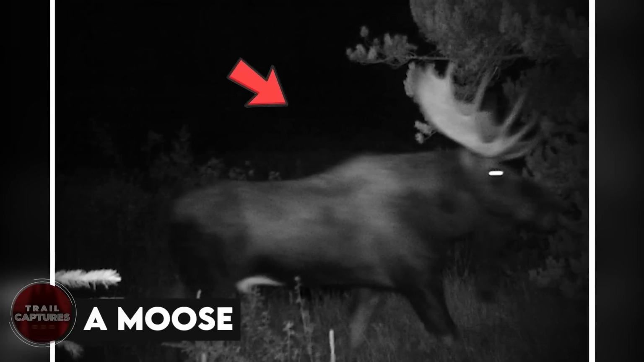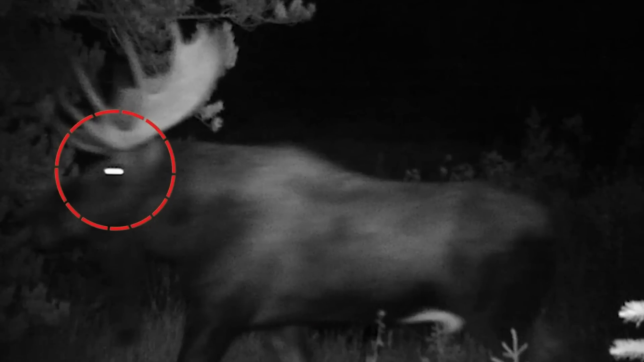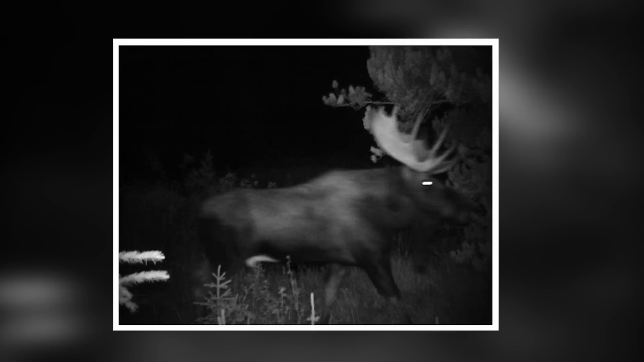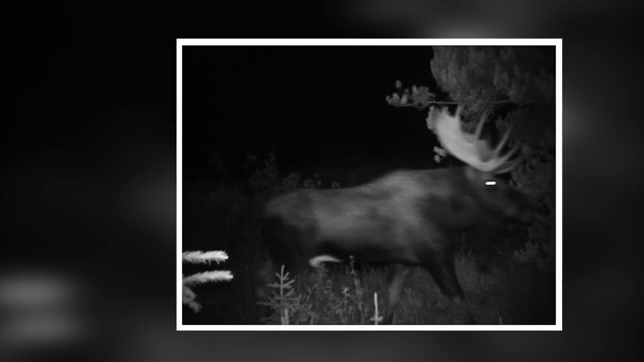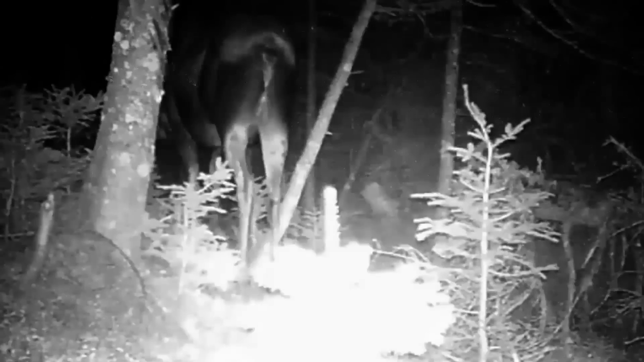A moose. This moose may seem like a normal moose, but looking into its eyes, you can see it's much more terrifying. He looks as though he's either possessed or just very, very angry. Either way, this photo reminds us just how much we don't want to run into a moose while walking around alone in the woods at night.